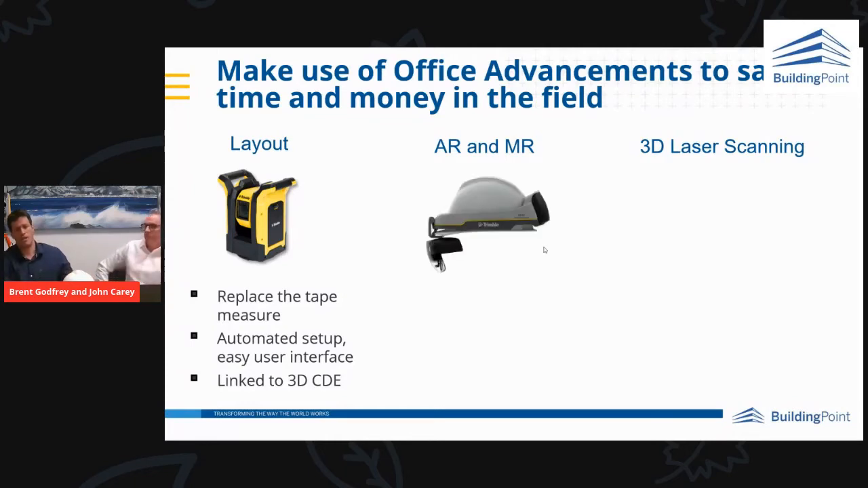We also have augmented reality and mixed reality, as I said, the XR10 with HoloLens 2 units. With this unit, I can put it on my head, walk up to site, and look at a QR code, and that QR code will bring up my design at one-to-one scale and in place on site. We're looking at accuracies of about 2 to 5 centimeters.